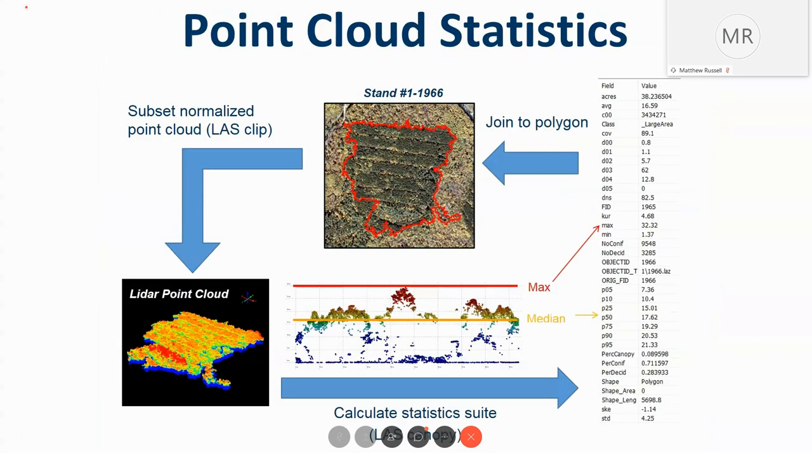So within these stands, we can pull out quite a bit of information, and you can see here that this is a Trevor Host slide where he's illustrating how we're pulling out information and what we're using that information for.